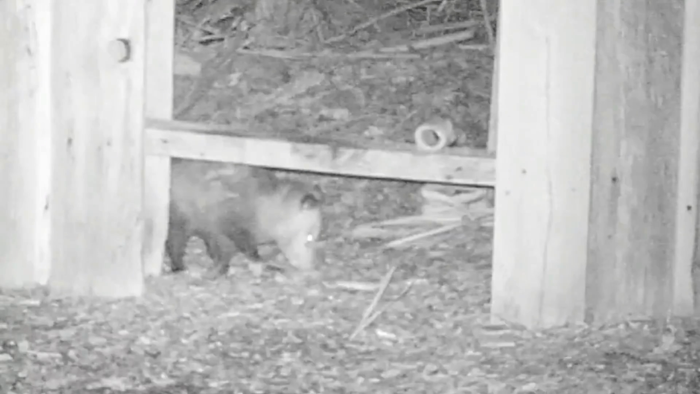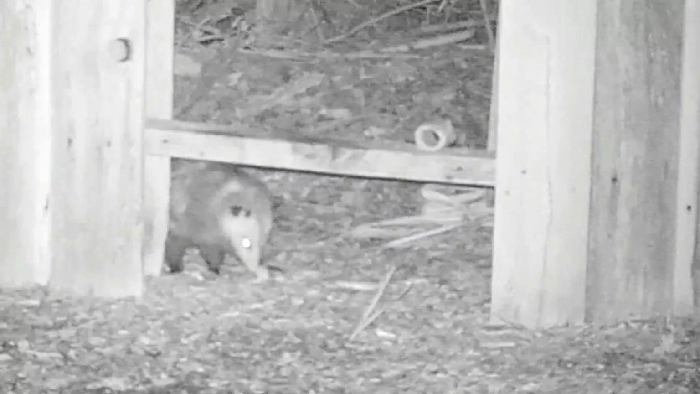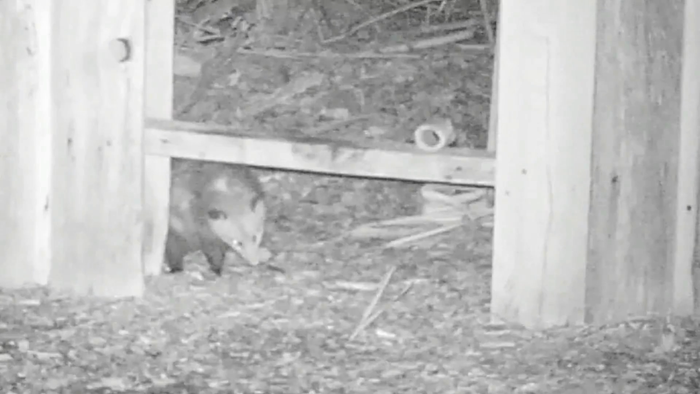You can see that possums are pretty tough creatures. They're immune to snake venom for the most part. But he's getting bit by a few fire ants and he's still eating. He's licking his wounds a little bit.